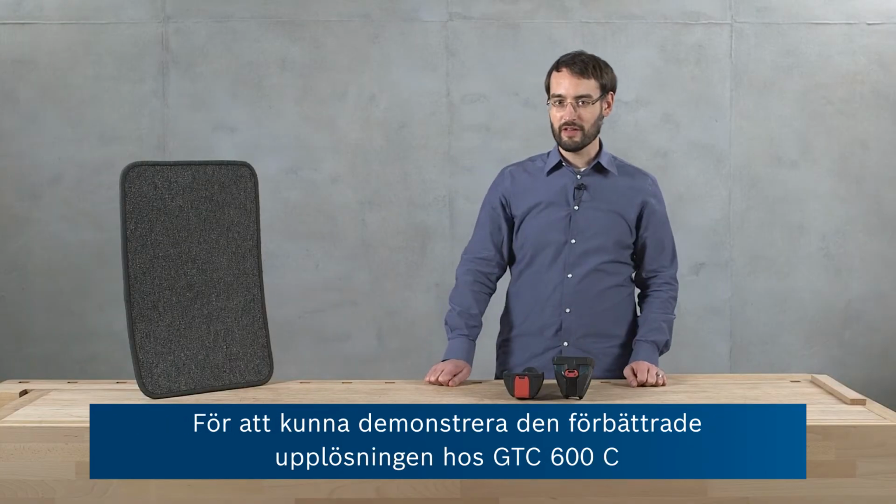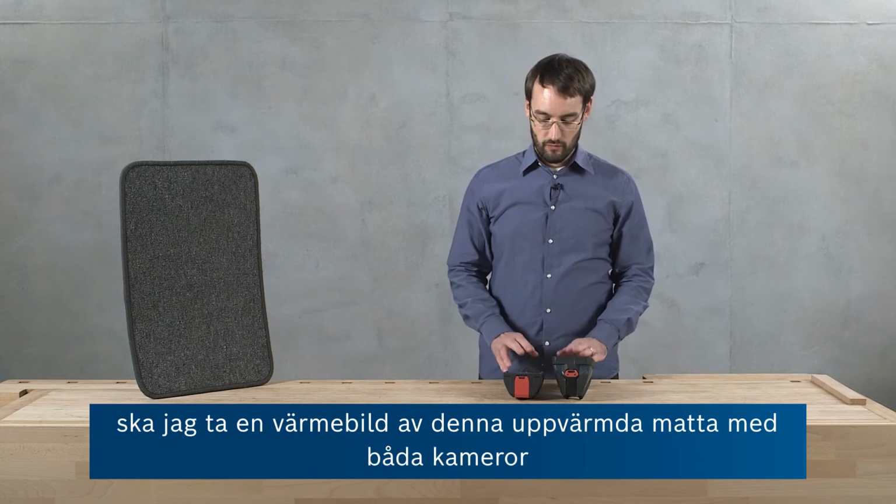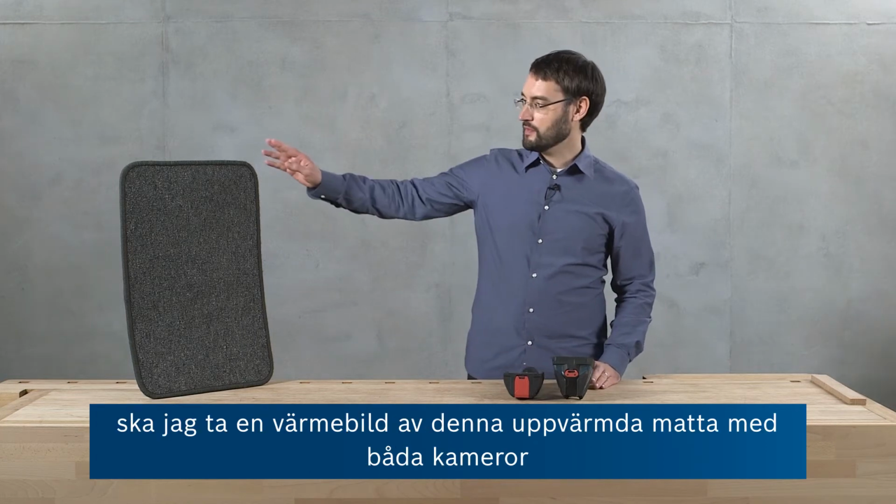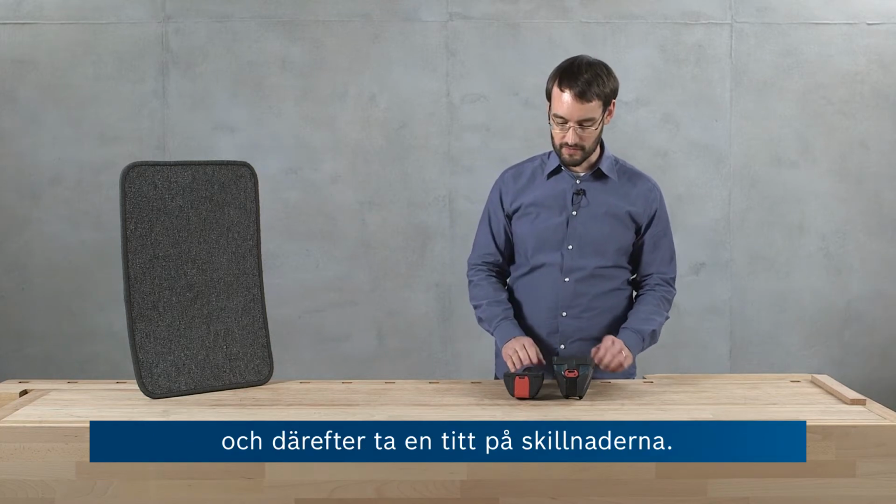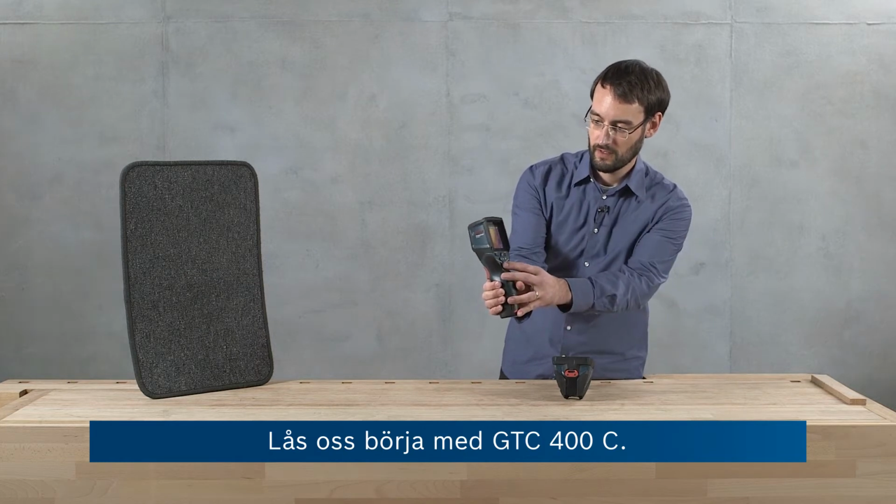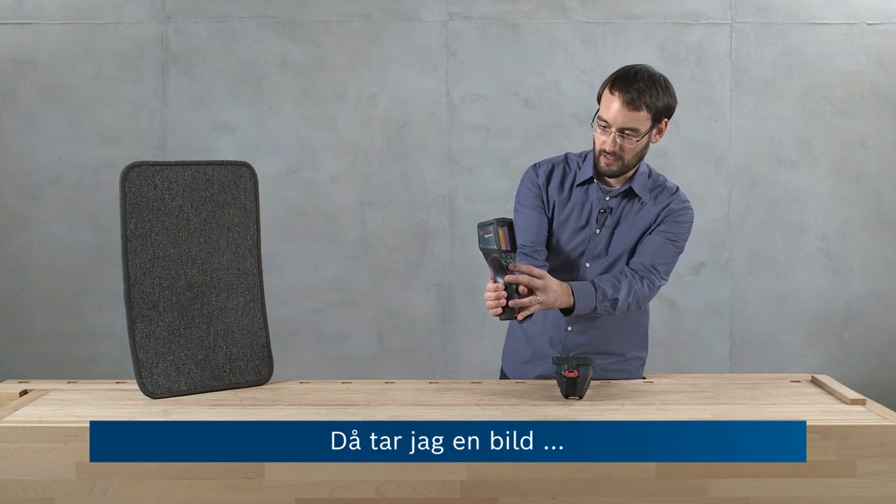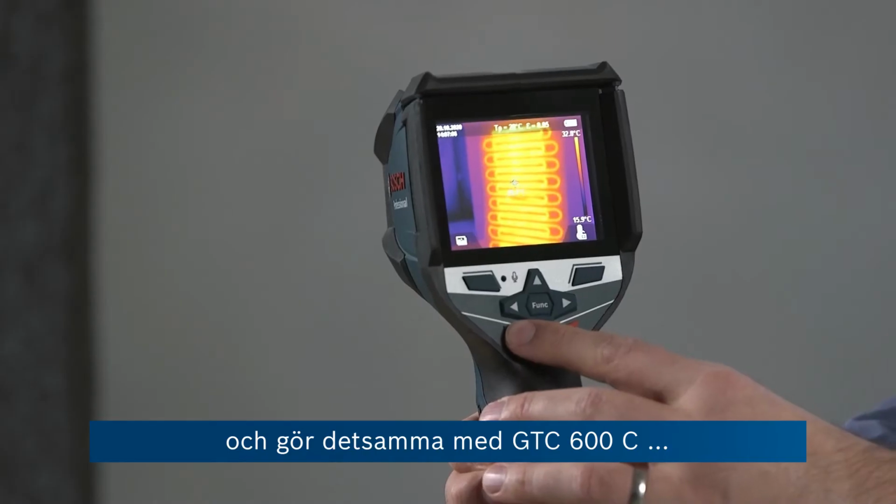In order to demonstrate the improved resolution on the GTC 600C, we're going to take a thermal image of this heated mat with both of the cameras and then have a quick look at the difference. Start with the GTC 400C. So I'm taking an image. And I'll repeat this with the GTC 600C.